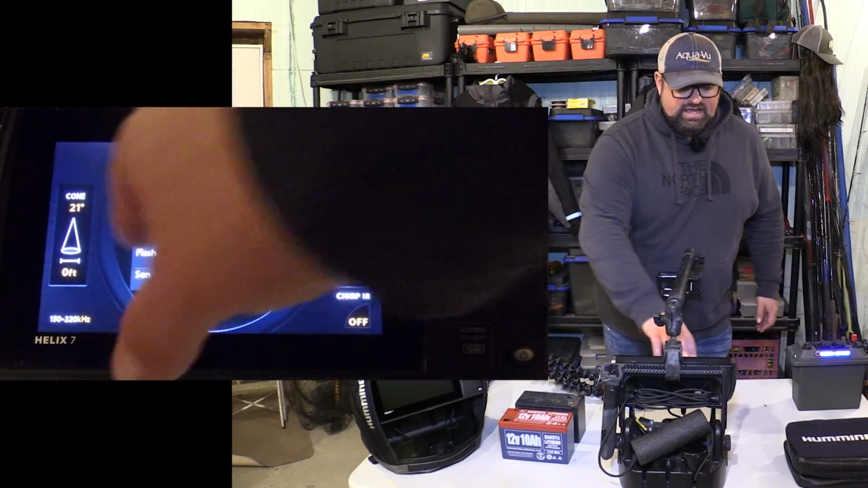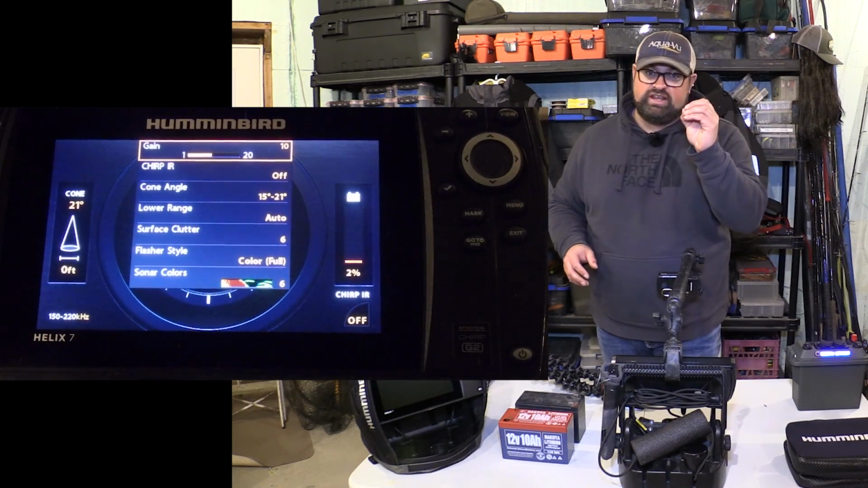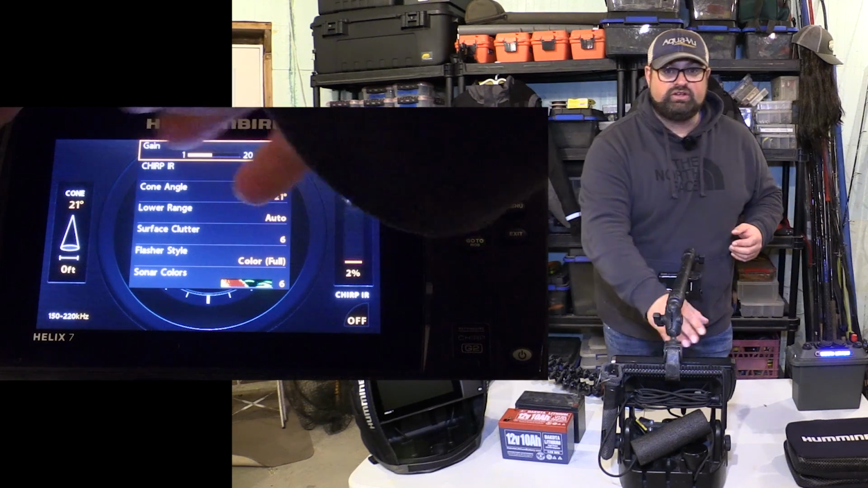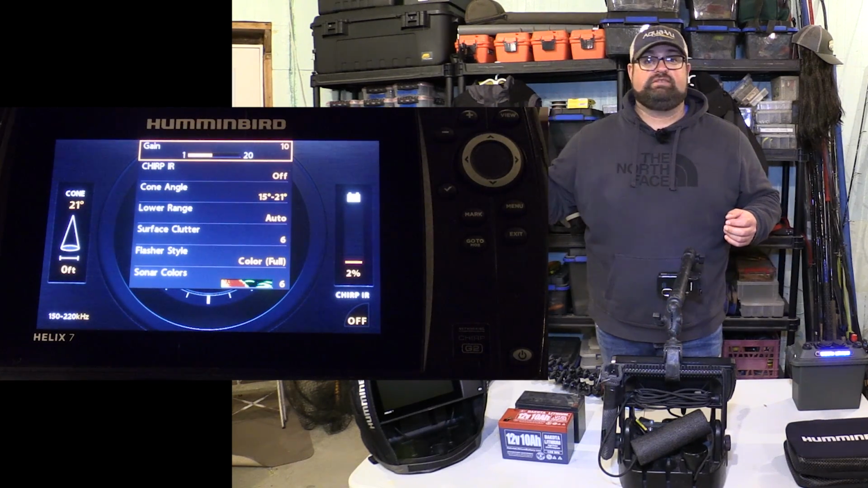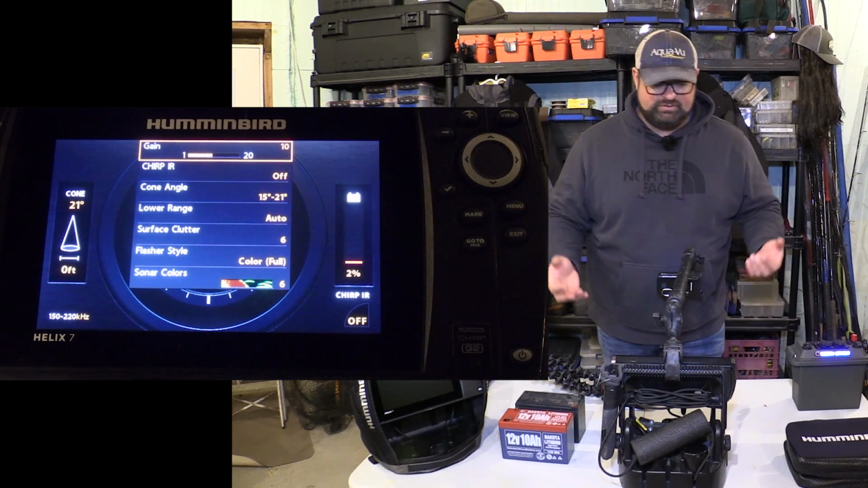Your gain is basically your sensitivity in the water column. If you fish smaller jigs, you're going to have to turn your gain up a little bit. You're always going to have to fine tune your gain. Sometimes I find myself on 3-4 gain. Sometimes I'm on the highest power, 17, 18. It's all going to depend what you're doing. You kind of have to make those adjustments as you go.